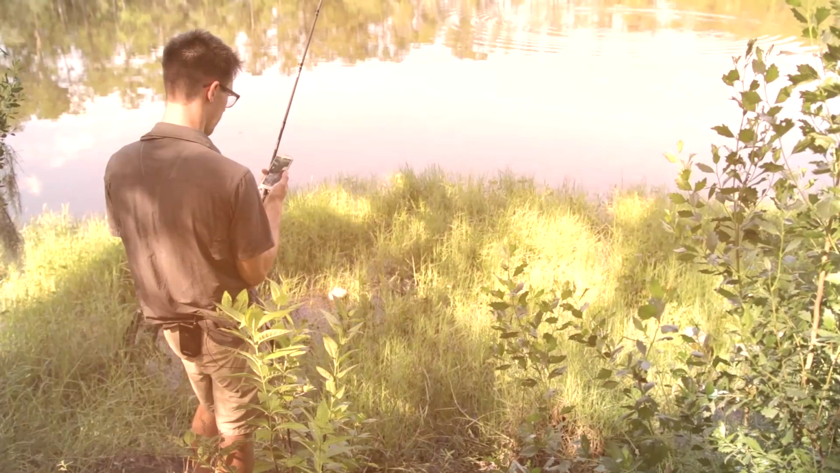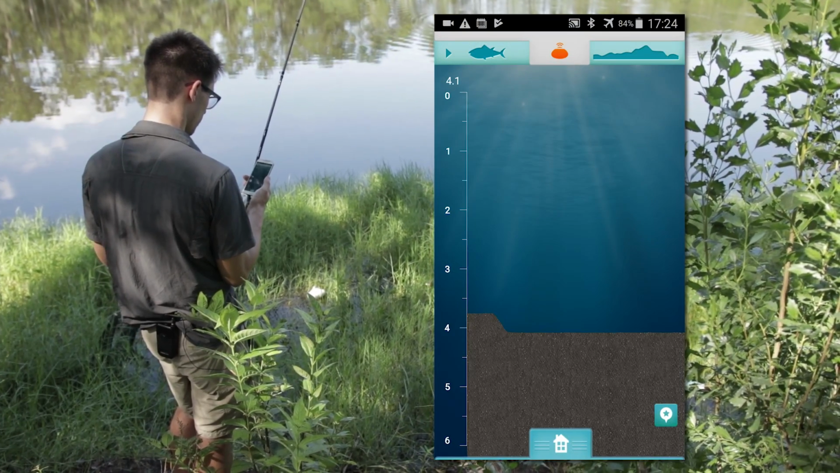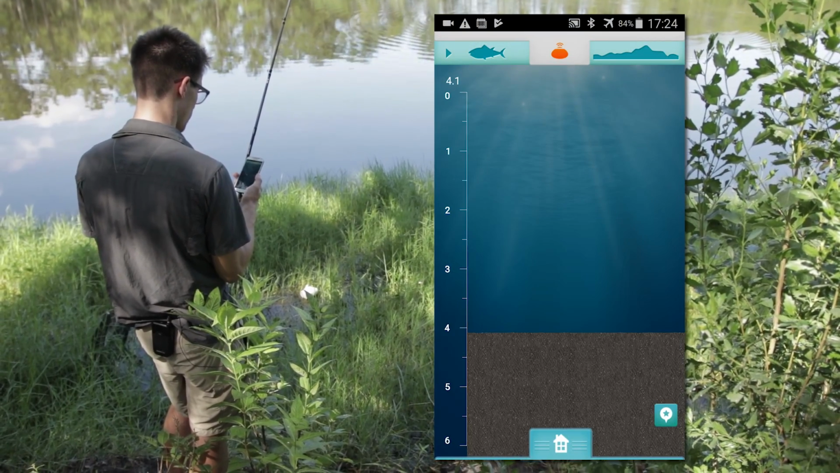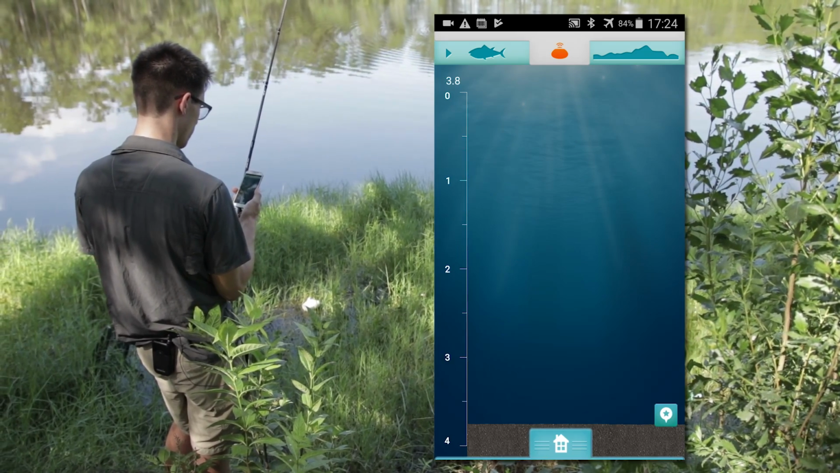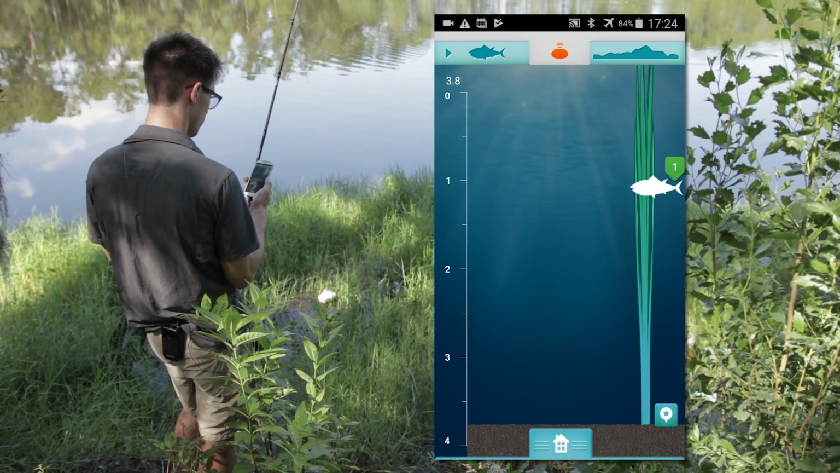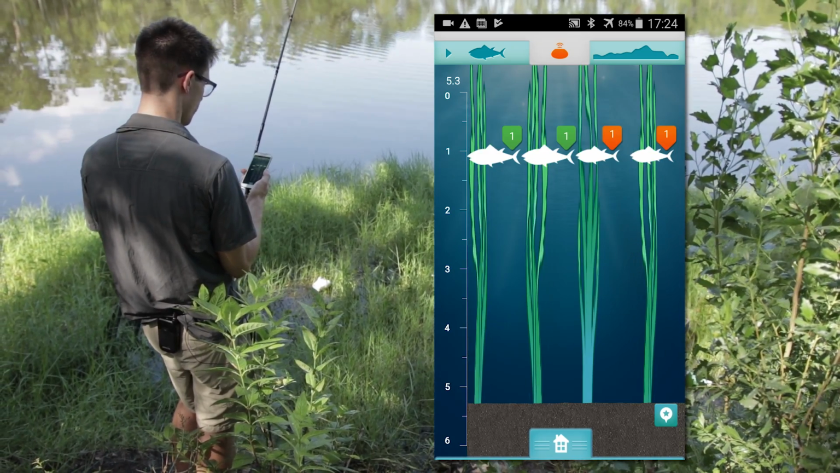Looking at the app, it seems like it's kind of blocky in the way it's moving across the screen. It doesn't look very smooth in imaging. It's going across in chunks almost. All I can see are fish icons.